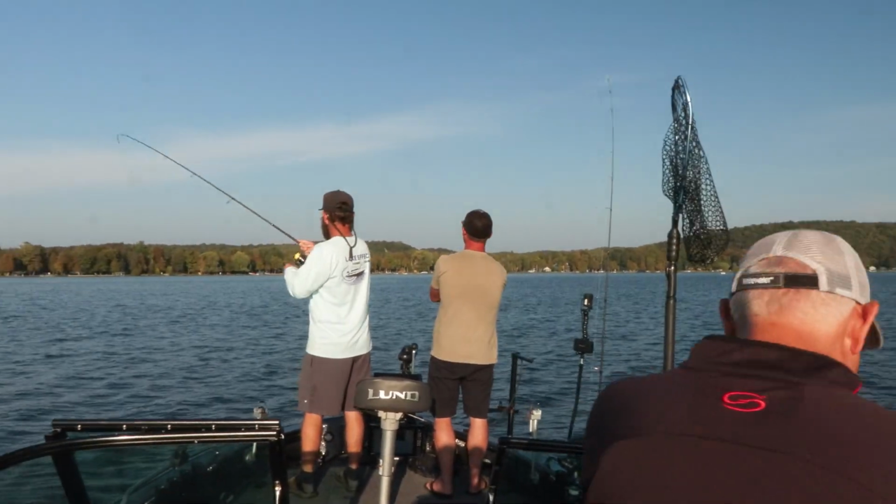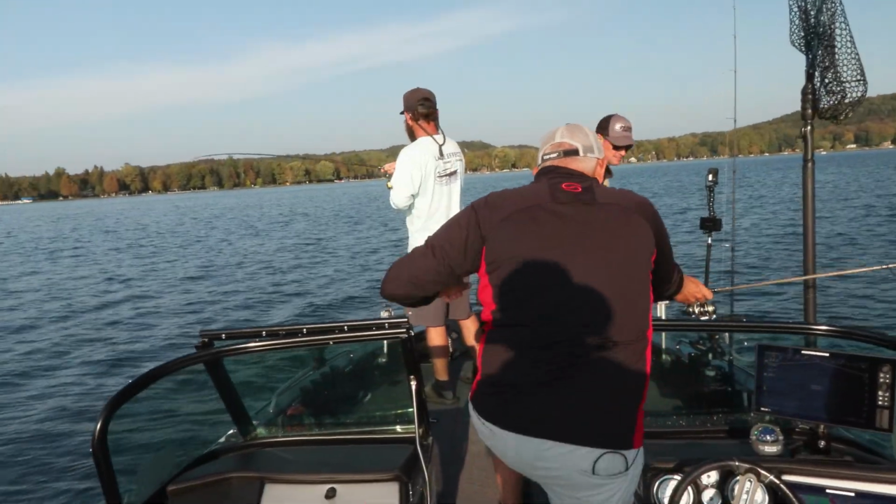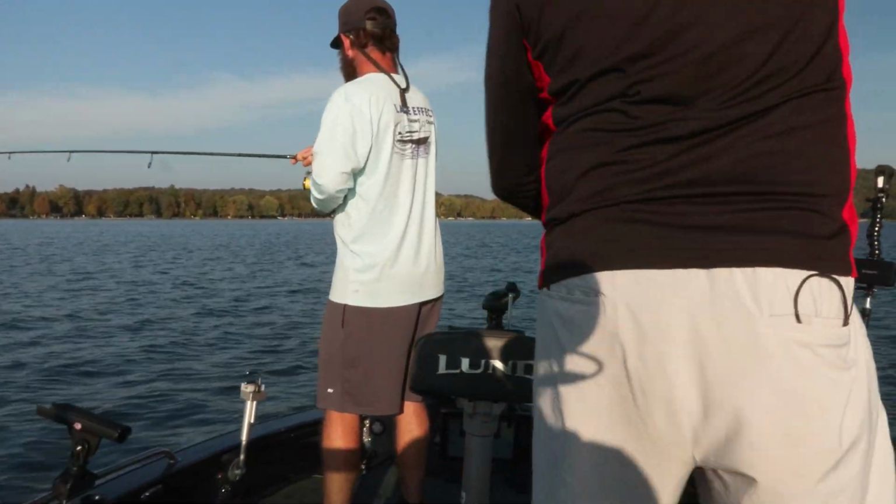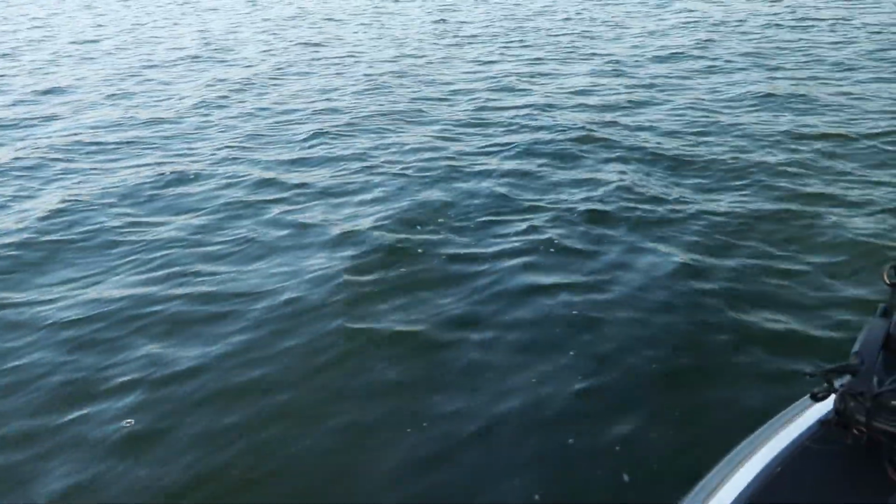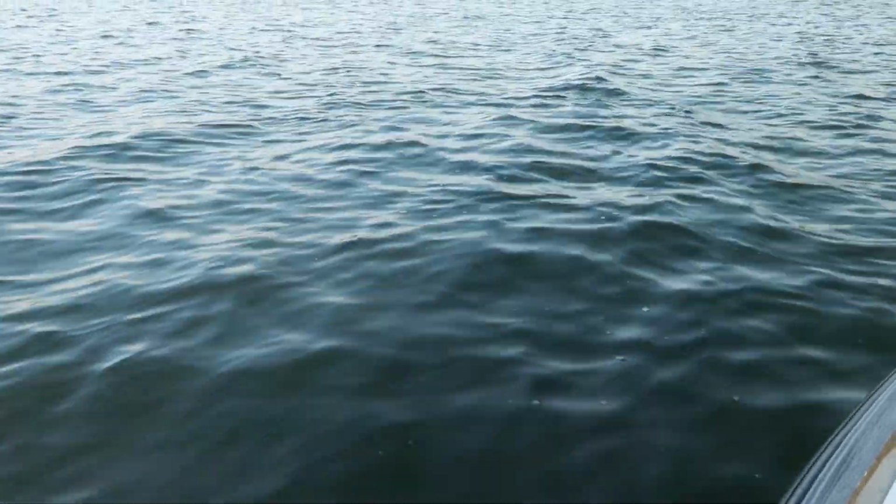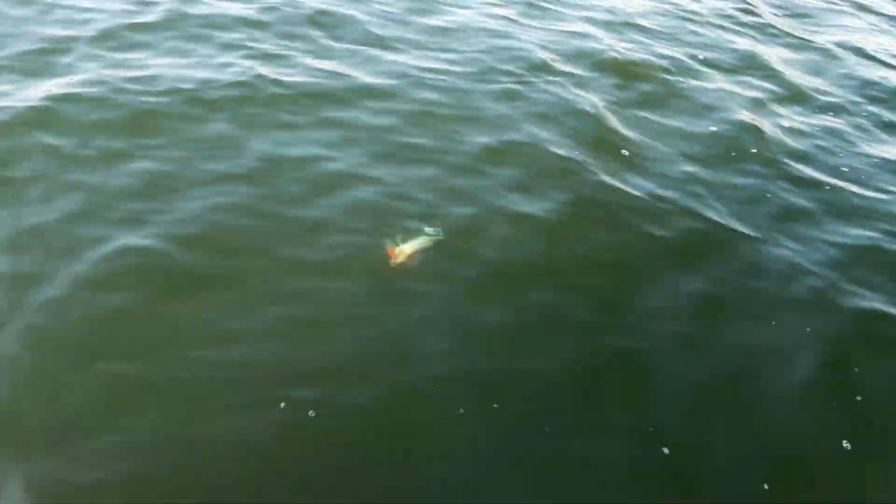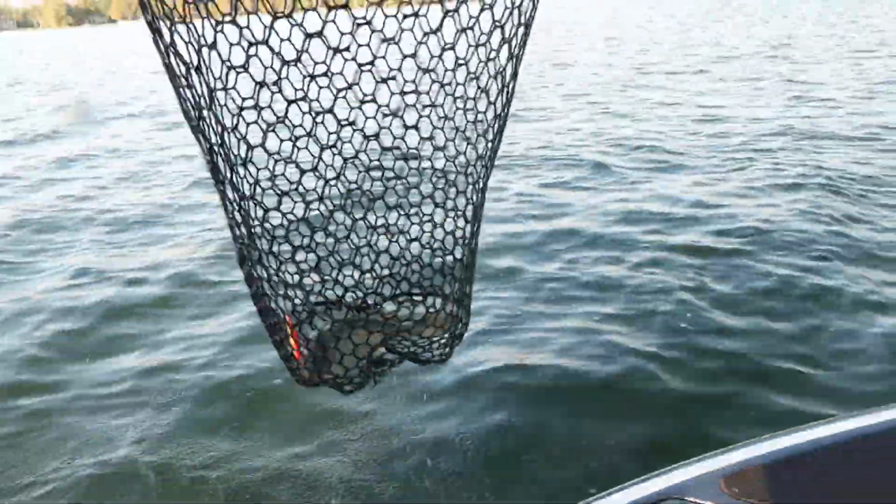Fish on. You got it, John? Yeah. I've been net man all day, doggone it. We'll let Brett in here. This looks like a nice fish too, boys. Awesome job. Way to go, Greg. Yep, we'll let him go. We'll mercifully let Greg take him off and let him go.